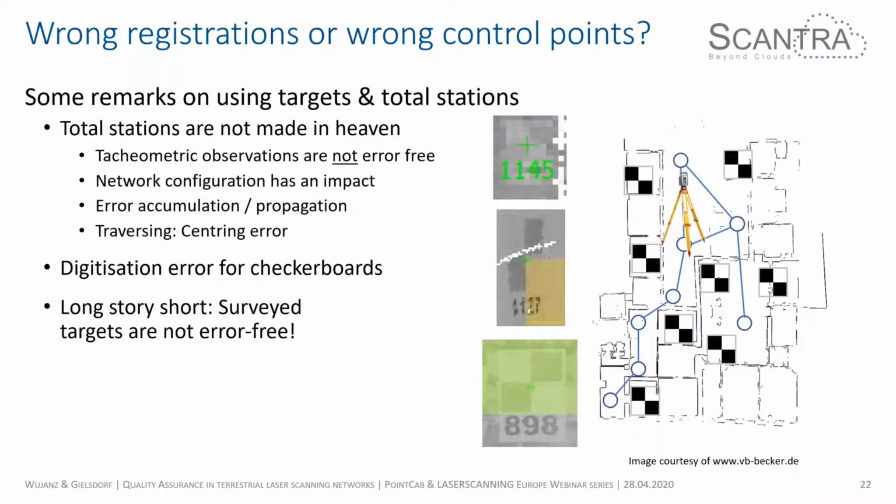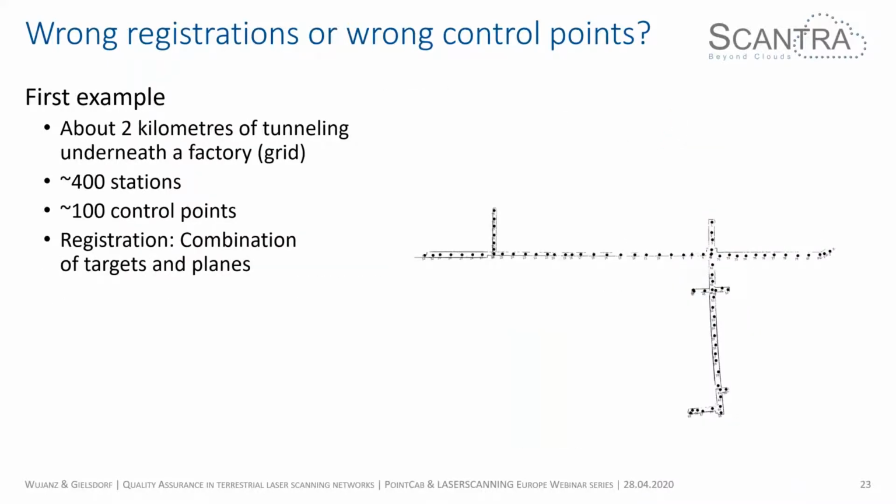So let's have a look at the first example. Again, these are practical cases by some of our clients. This is a tunneling system underneath the factory, which is roughly aligned in a grid. I just show a very small part of it. About 400 stations, not too big, and 100 control points, which have been observed by total station measurements. The registration was performed in a combination of targets, global targets in a superior coordinate frame, but also planes and local targets between individual scans.